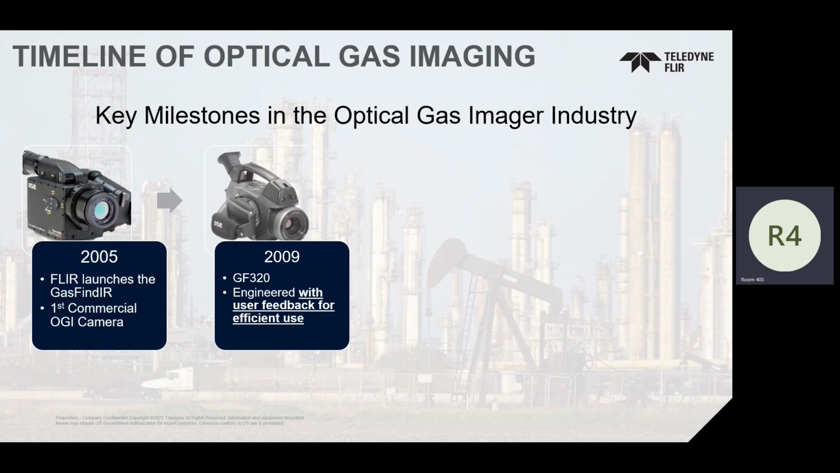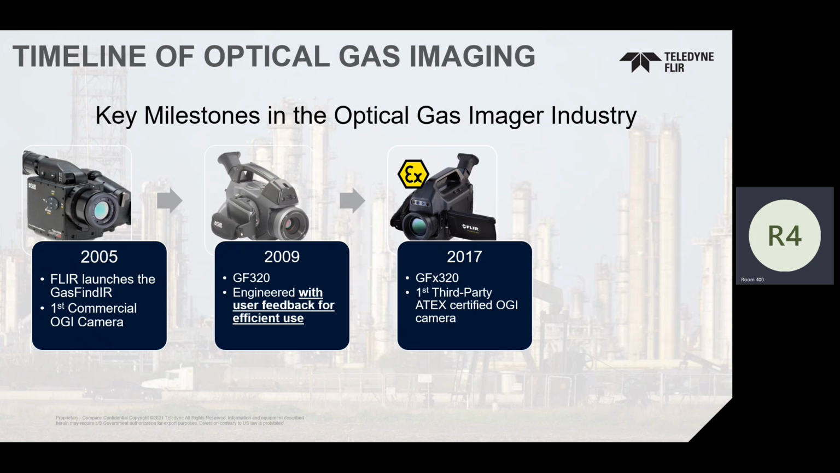There were customers that wanted it. EPA was involved in the early discussions, but there was a little bit of customer feedback, right? User feedback to ensure more efficient use, had onboard storage. And these were things that at that time, now you walk through that exhibitor hall, there's a little bit more of those OGI camera companies than there were back then. Back then, there wasn't anybody else. And so we were competing against ourselves, but we wanted to just make a better product for our customers. So we really did some unique stuff there.